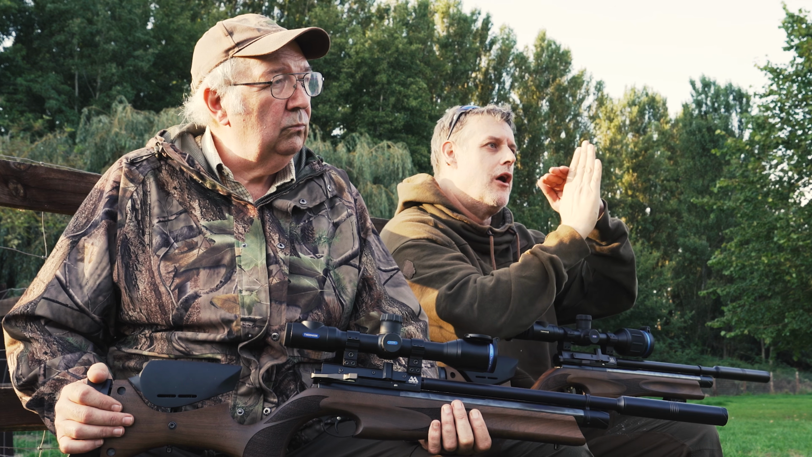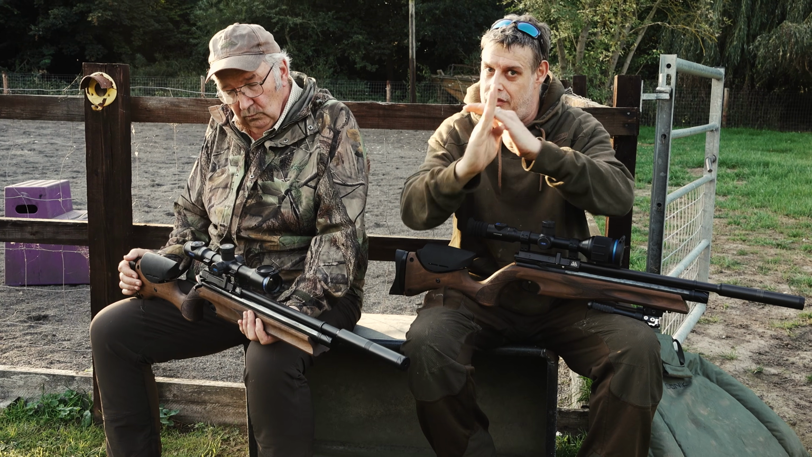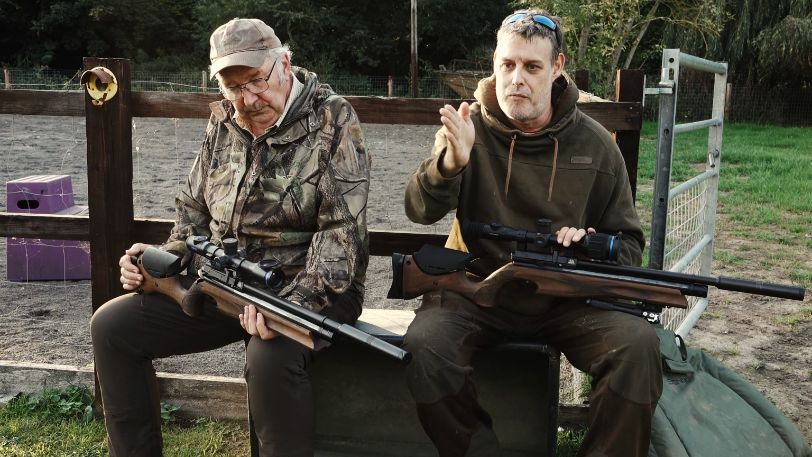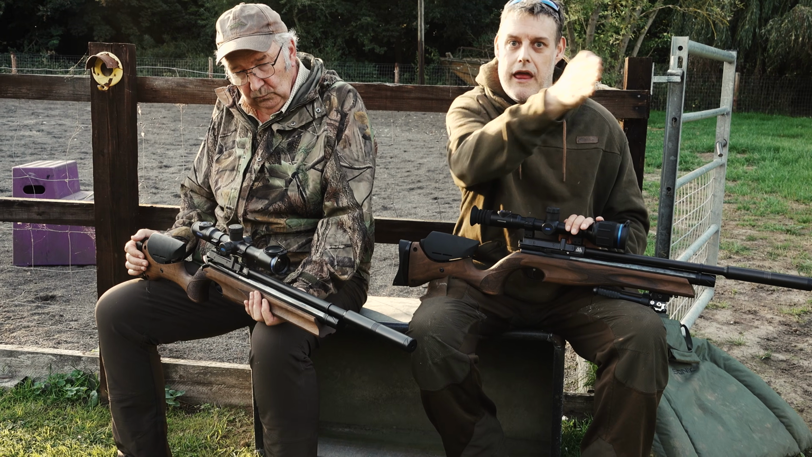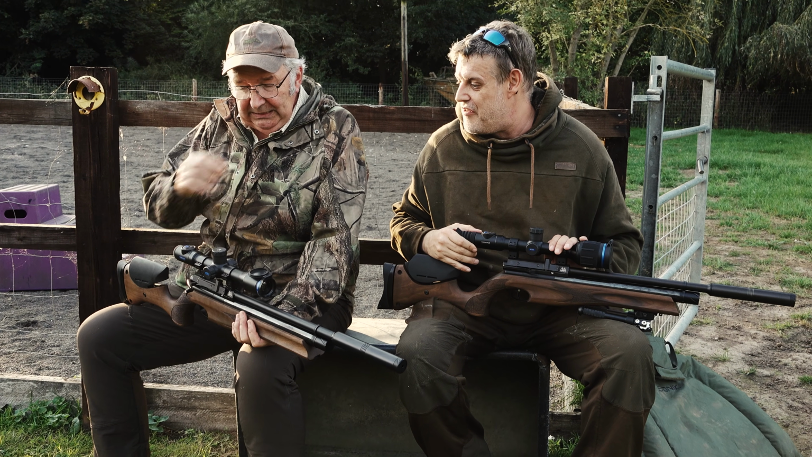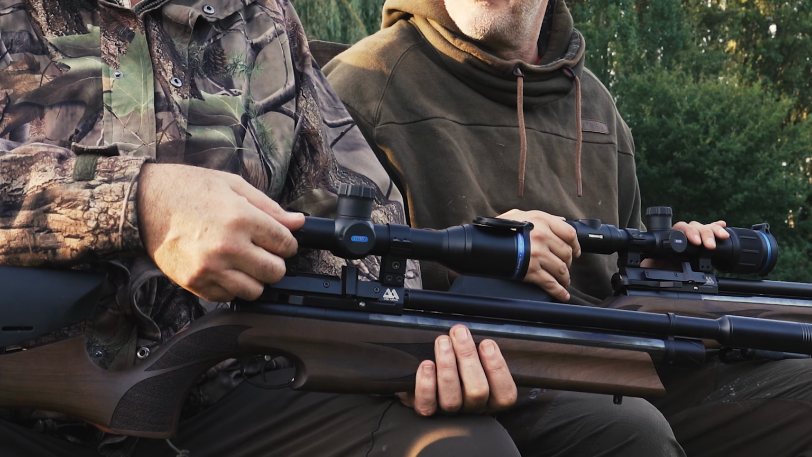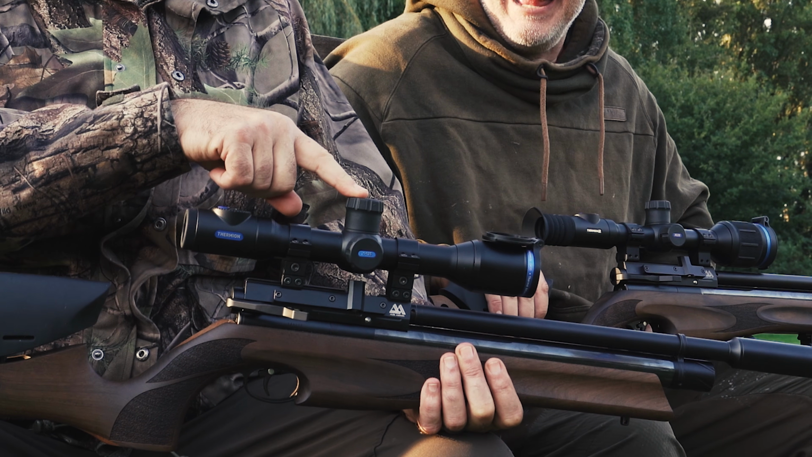and then your whole reticle inside just shifts like that, and then recenters, and that's brought your centre of shot to where it should be. And it literally took us, I will tell you exactly, 5 minutes. It took me twice as long to put the scope mounts on than it did to zero this. Yeah, so it is easy.